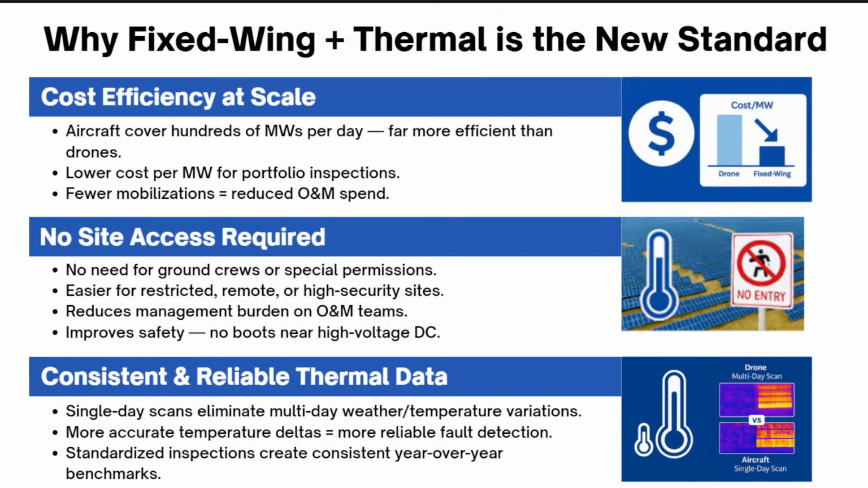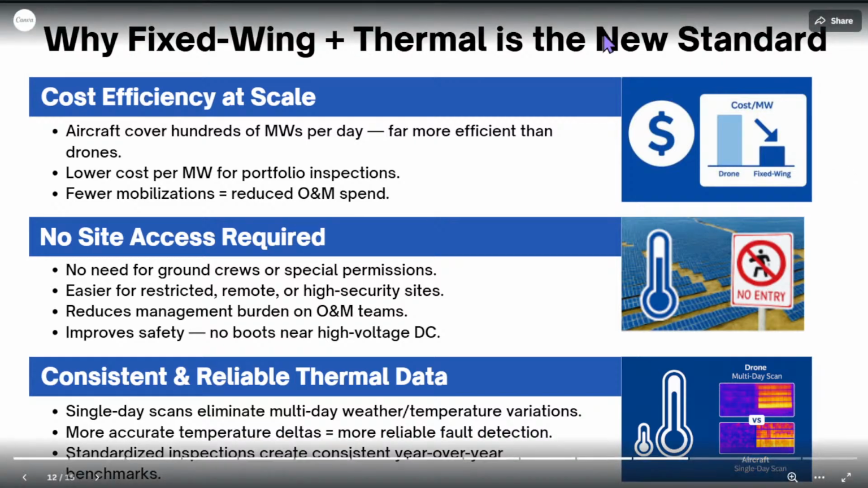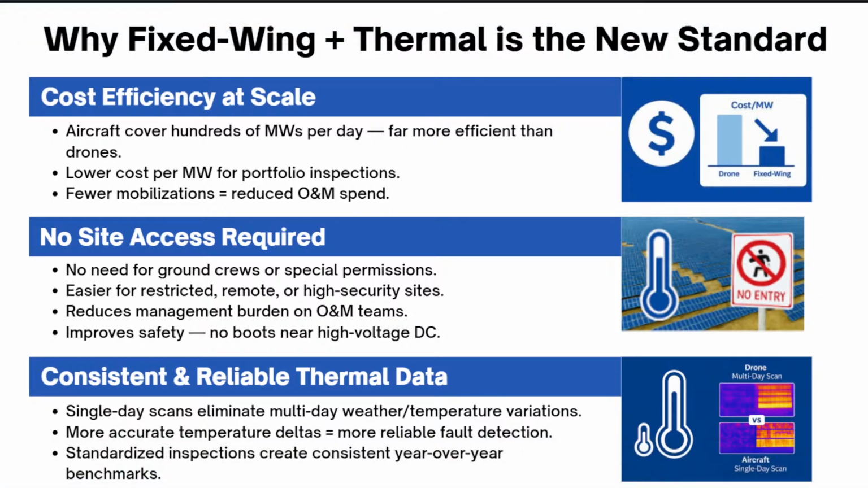Drones are great. I think that drones play a huge role in the future of our technology. But when a drone flies a site, it takes maybe 20 to 30 minutes per megawatt, whereas when we survey a site, we can do it as quick as 10 to 15 minutes per megawatt, which cuts the time in half. That's fine. Drones are capable of completing a 1 to 2 megawatt site, and the drone operator is able to finish in a day with everything.